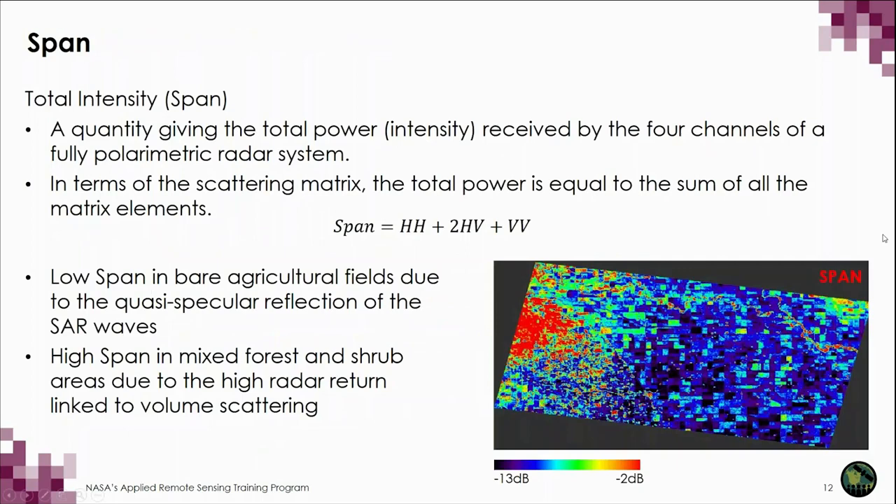Total intensity, or span. This is a quantity giving the total power intensity received by the 4 channels of a fully polarimetric radar system. Or if we're considering a dual polarimetric system, that would be the 2 channels of received intensity. In terms of a scattering matrix, the total power is equal to the sum of all matrix elements. And the equation for calculating span is the sum of HH plus 2HV plus VV, where HV is multiplied by 2 due to the reciprocity condition where HV equals VH.